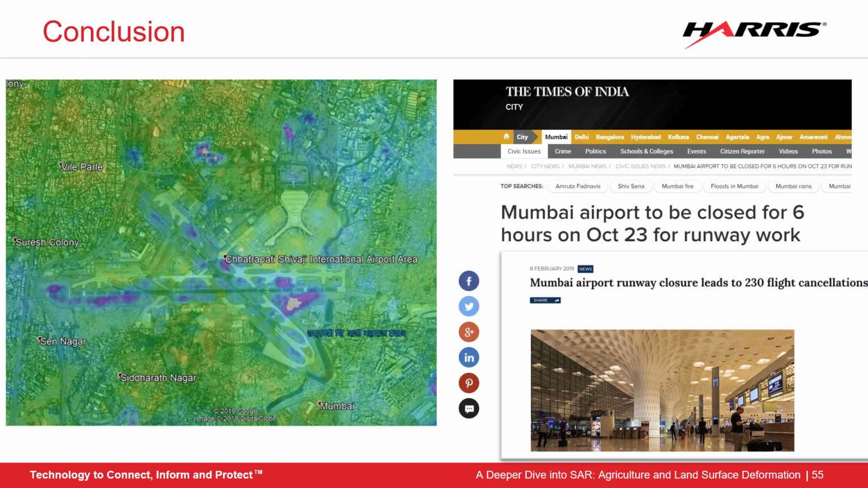An interesting thing to note is that 2 months after SARmap completed this study, the Mumbai airport closed for 6 hours for reconstruction work on the runways. And then it closed again in February of 2019 for further reconstruction. And with that, I'm going to pass it back to Zach.